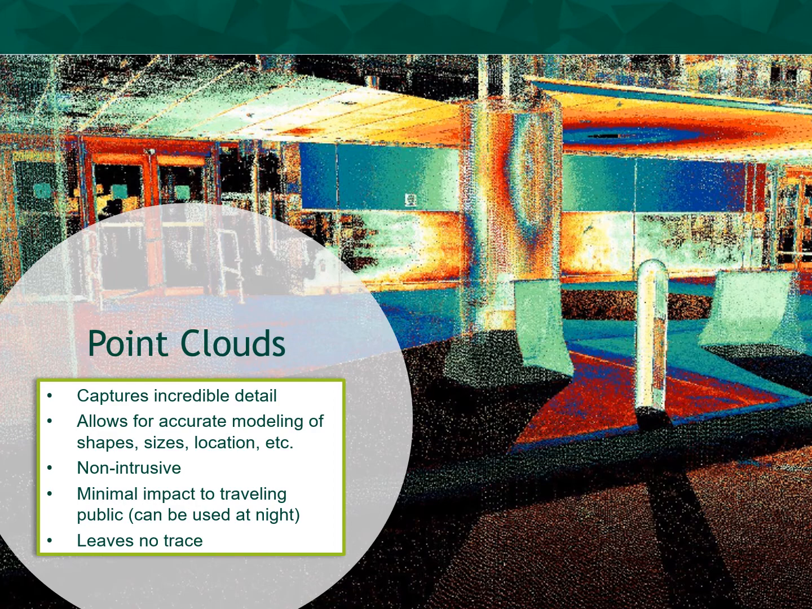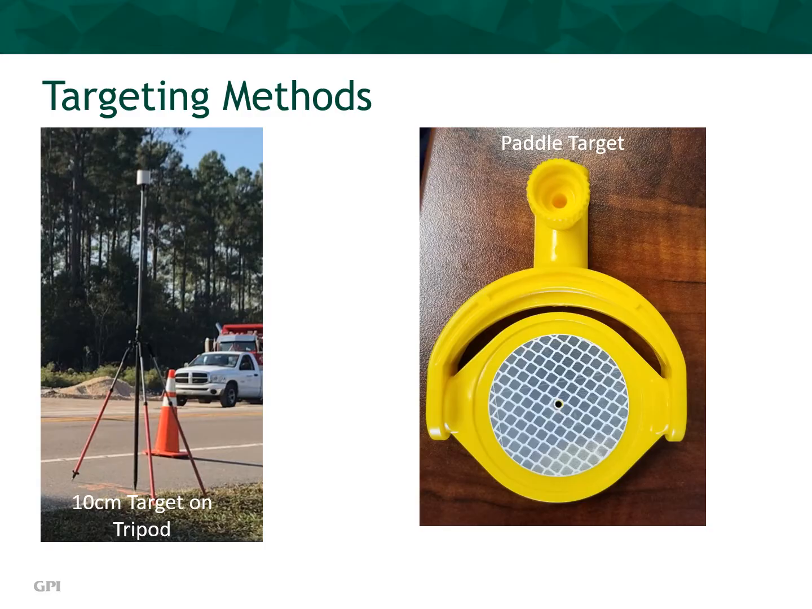The majority of our scanning operations at Hartsfield Jackson Atlanta International Airport were completed from midnight to 7 a.m. in the morning, and with proper execution, LiDAR scanning leaves no trace on the project site. Previously, I referenced the 10-centimeter target. The image on the left shows this type of target set up on a road corridor. The 10-centimeter target is set up in multiple areas to tie the scan data to known baseline control and to stitch together individual point clouds from multiple adjacent scans.